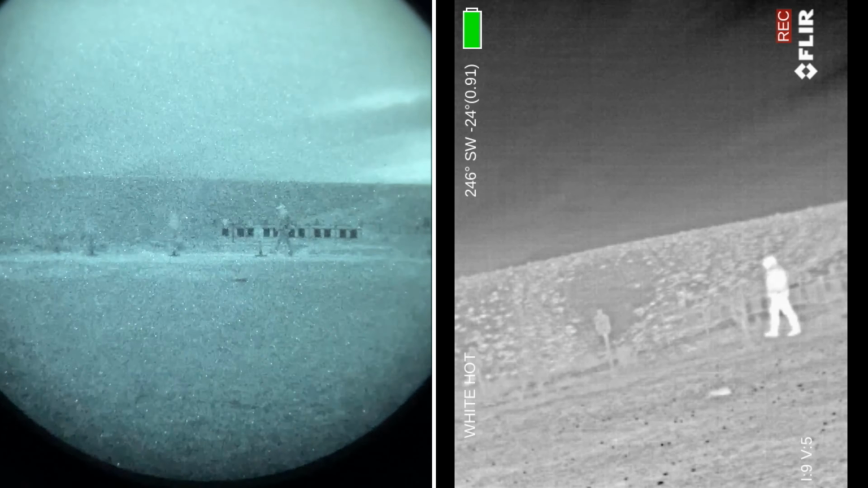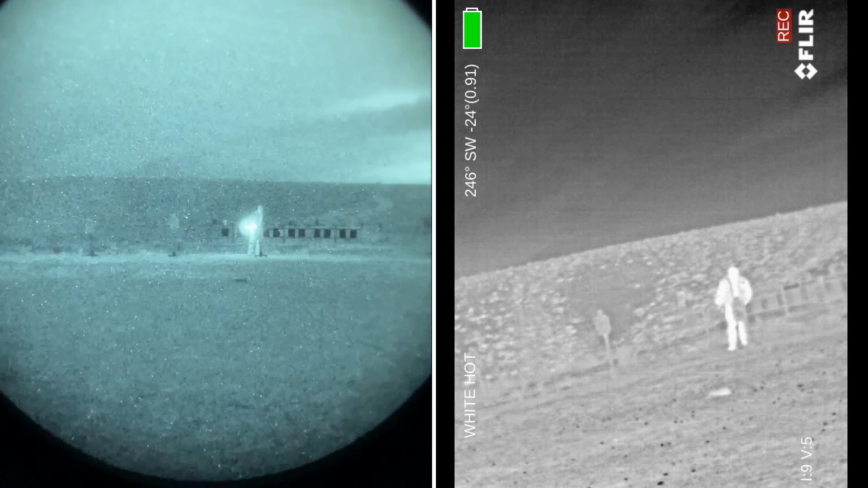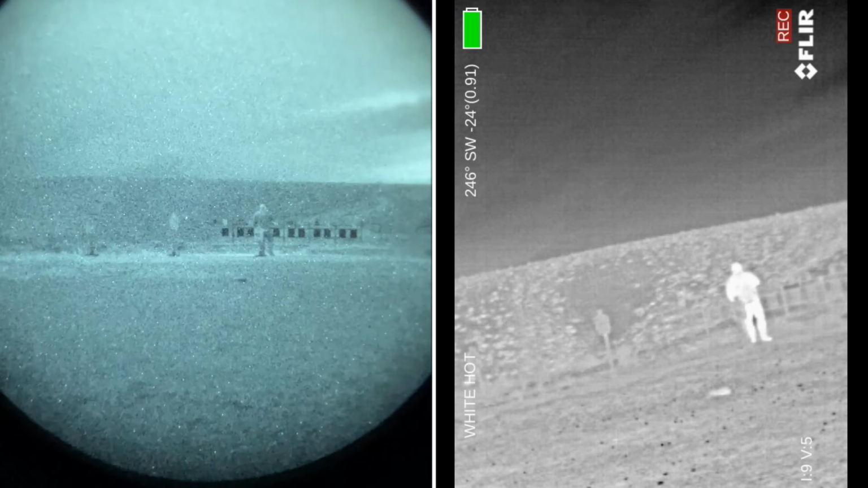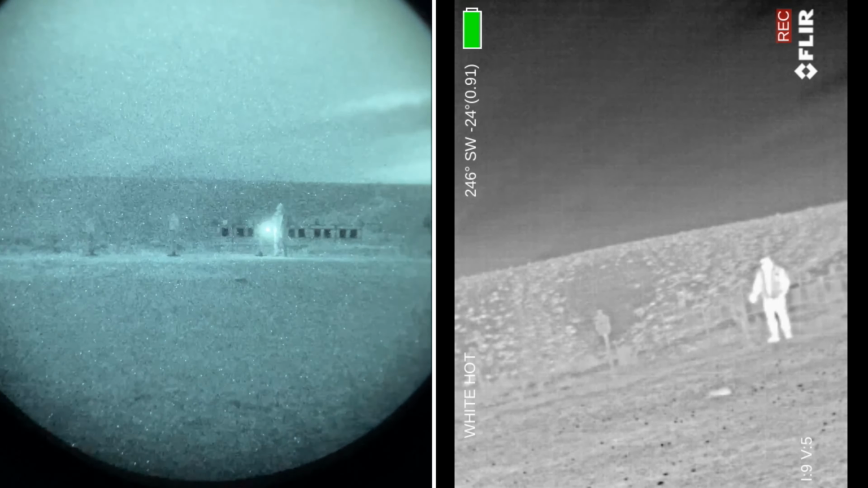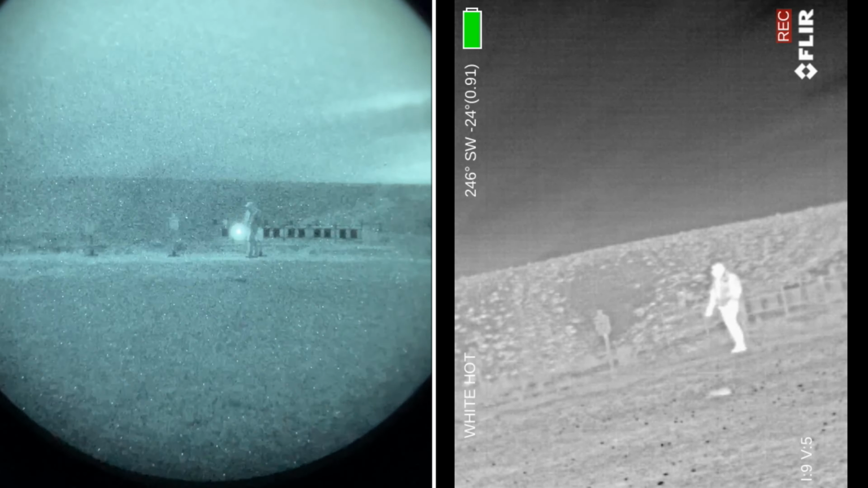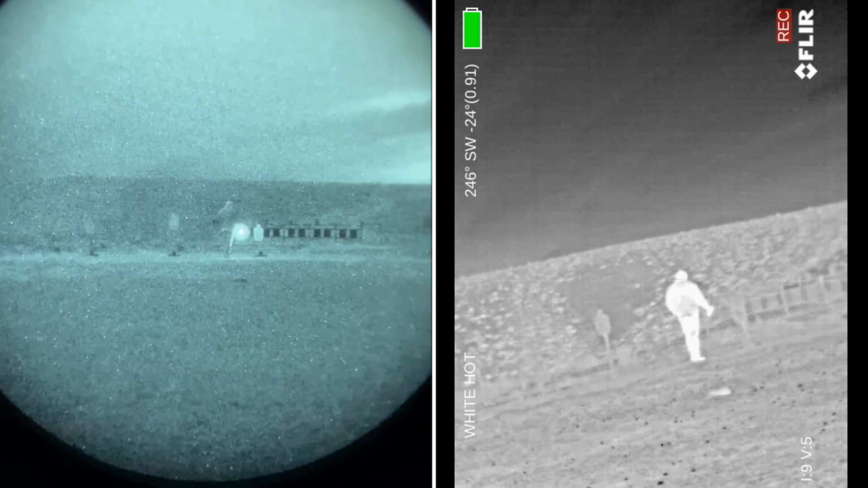So here shortly, you're going to be able to see exactly what I'm referencing. As I come behind the steel target, you're not going to see a whole lot. Even the thermal really does not appear to be picking up anything extraordinary. But as I come around in front of the targets, as I take a drag of the cigarette, the night vision really illuminates the foreground and the background and the targets around me. You might have to pay kind of close attention. We actually did have good lume there, whereas the thermal does not pick up any of that signature.